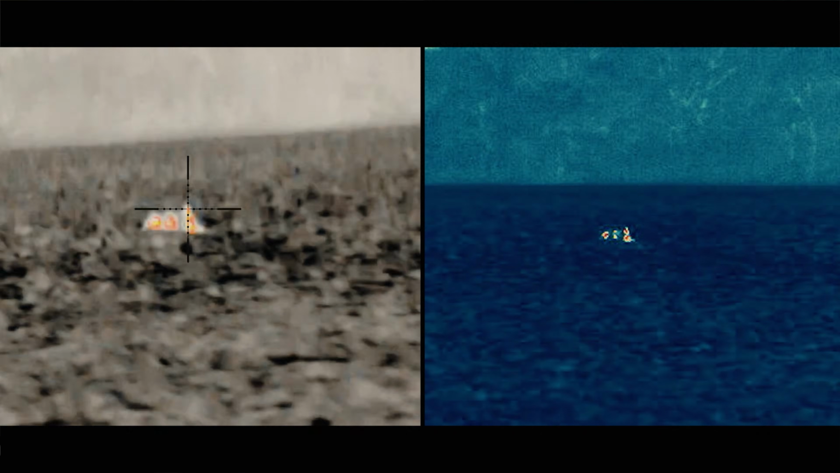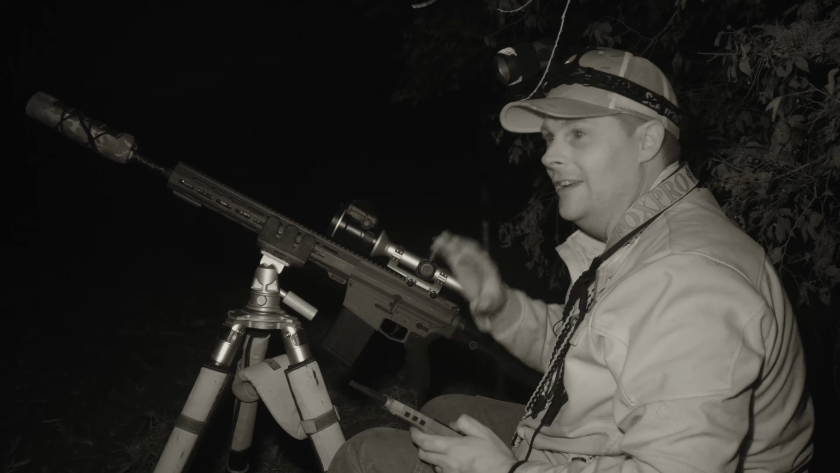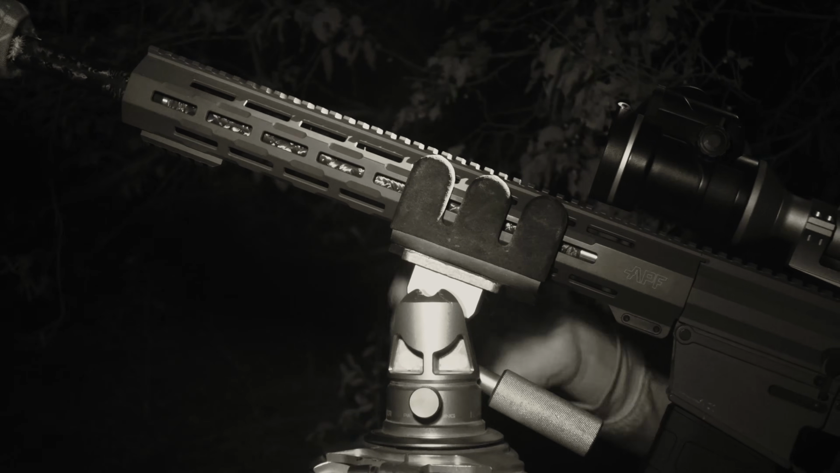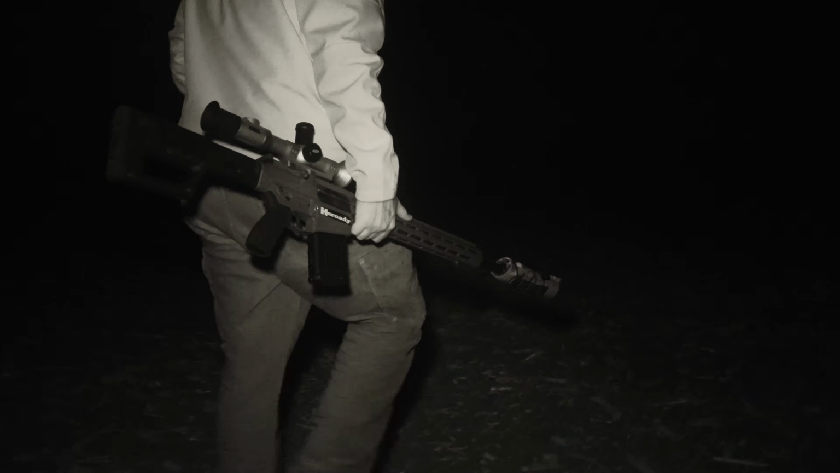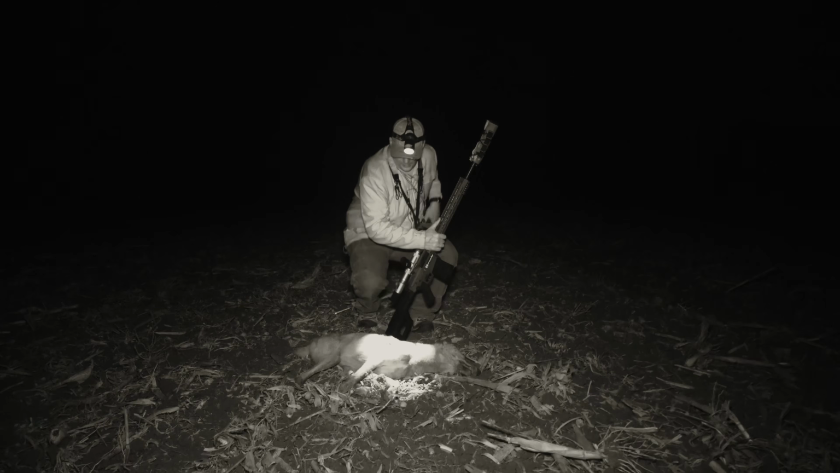That was cool. We don't do this a lot where we get out of the truck and set up with thermal. But this country out here is set up perfect for it. These big flat farm fields, you can see forever. Let's go look at him. That 6.5 Creedmoor did it, boys.